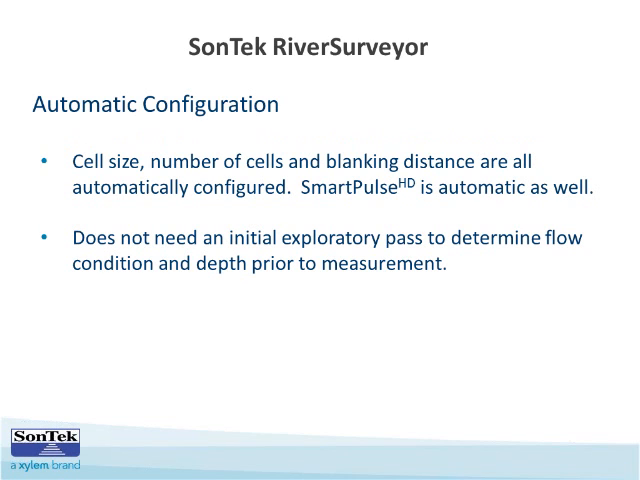The RiverSurveyor system configures itself automatically. The cell size, the number of cells, the blanking distance are all automatically configured. And Smart Pulse is automated as well. What this means is you don't need to do an initial exploratory pass to determine the flow conditions and the depth prior to the measurement, or have to set your mode for the measurement.